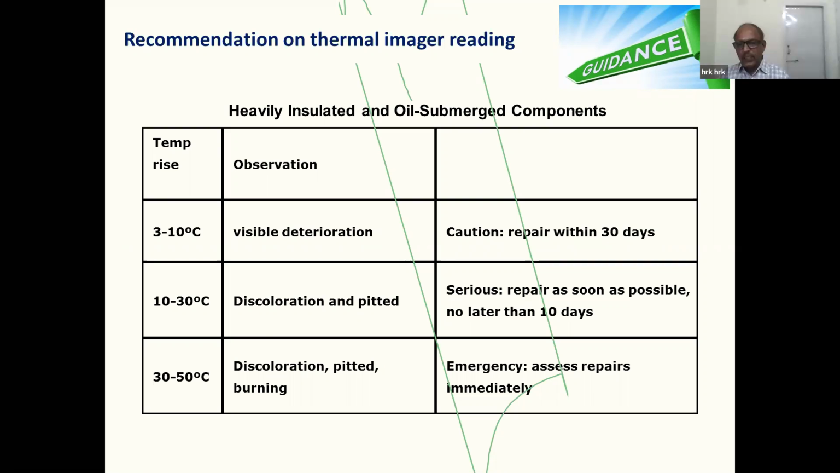If the change increases to 30 to 50 degrees, it means there is no cooling at all, because the oil is not properly circulated or the oil is degraded, or for many other reasons. Then we have to take corrective actions immediately.